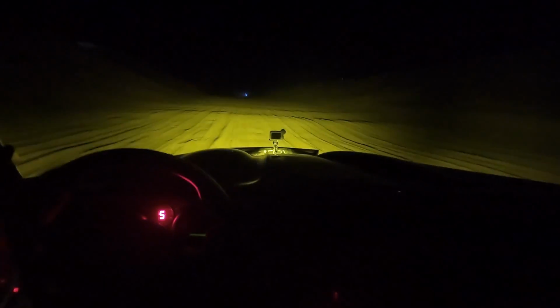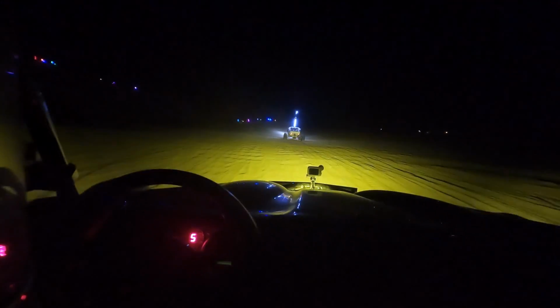Heading to Freeway Hill is a pretty safe trail. It doesn't change very much. It goes right along a canal, right along the freeway. So you drive right over and you get to the hill where you can race up and down.